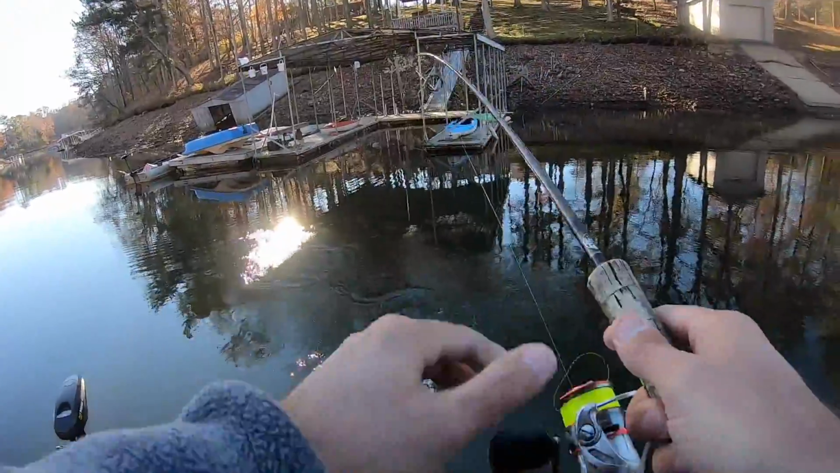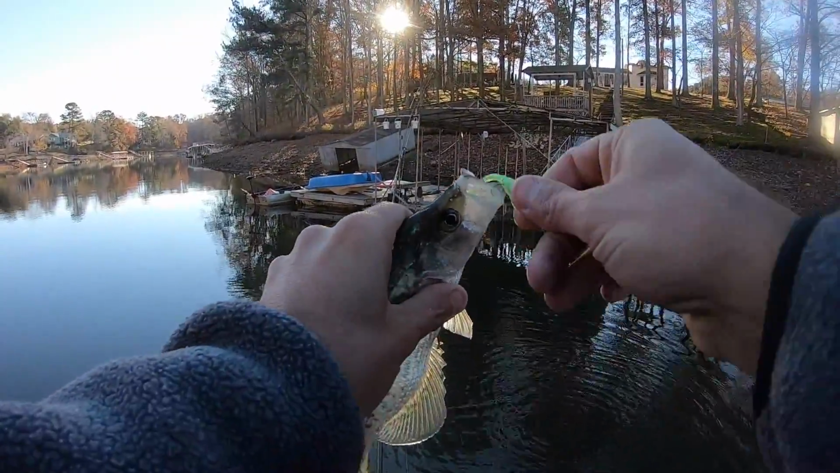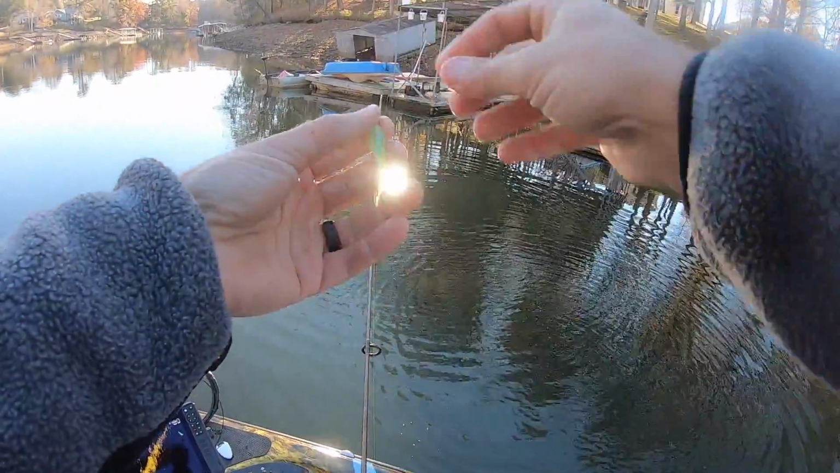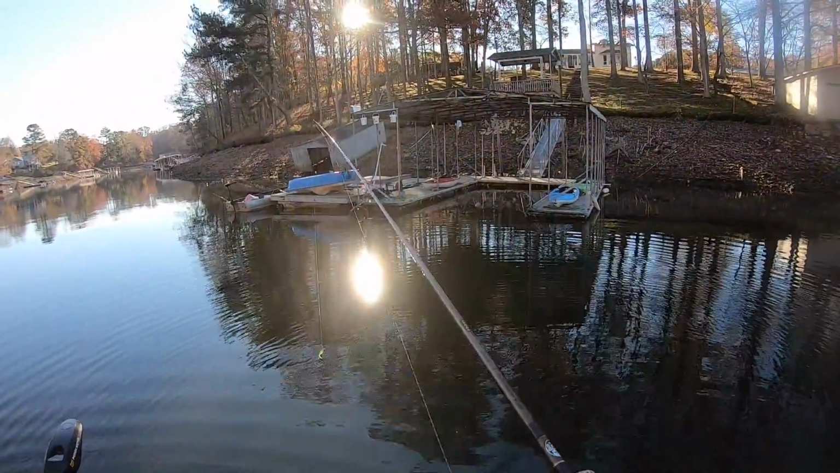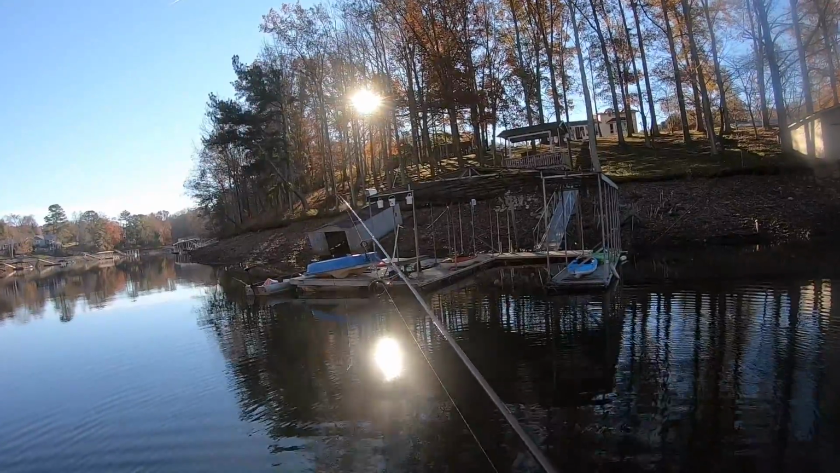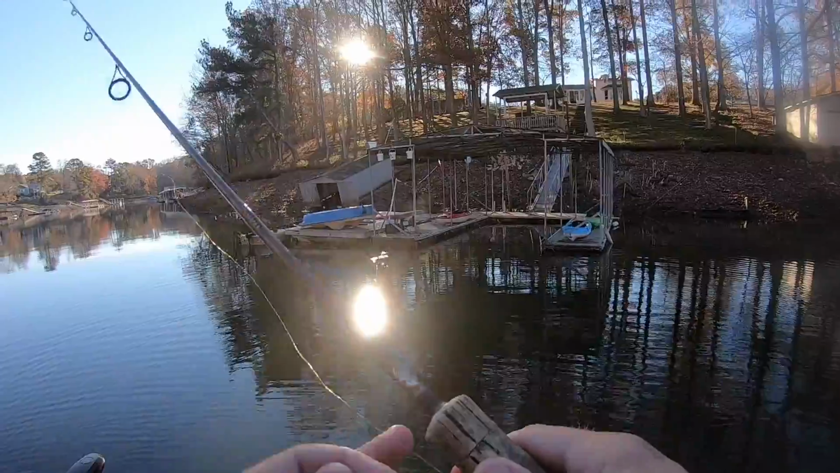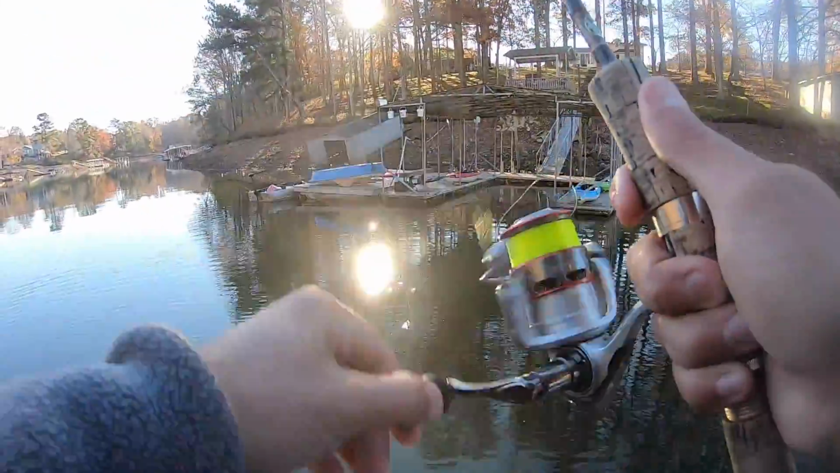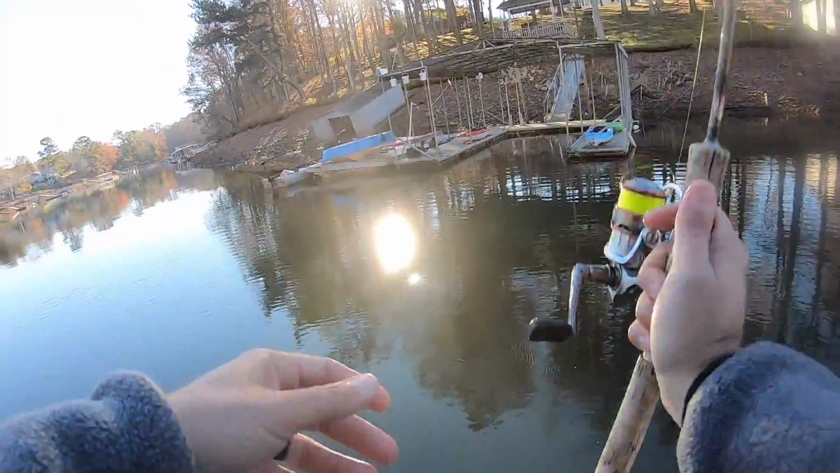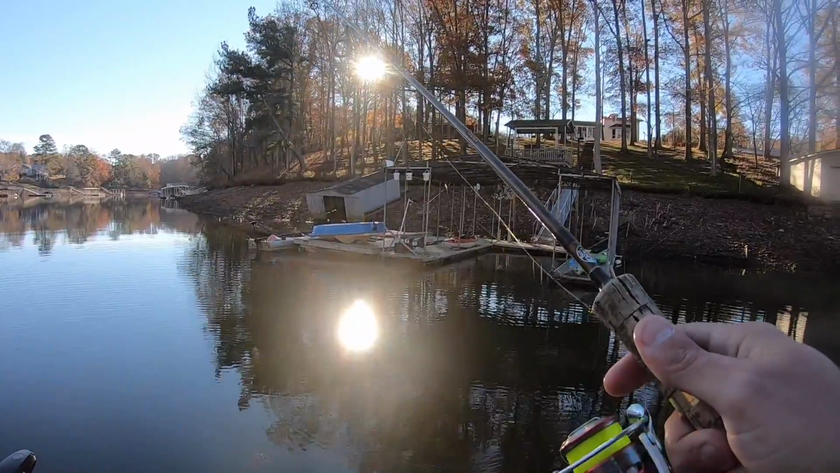See, that's a crappie right there. He ate it. I had 2 or 3 bluegill that hit it, and then that crappie run up there. It's a very, very distinct difference in a crappie bite and a bluegill bite. Like I said, a bluegill, he'll run up there and go boom, boom, boom, boom. A crappie, most of the time, a crappie's gonna give you a thump. Sometimes those thumps are harder than others, but a crappie's gonna give you a thump most of the time.